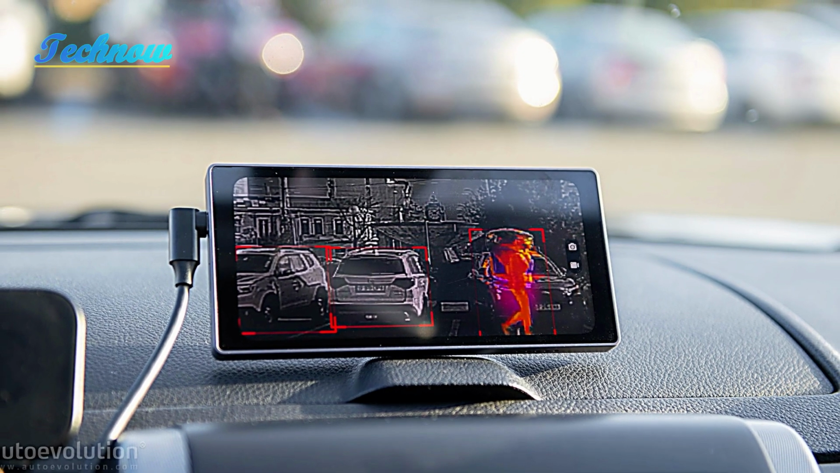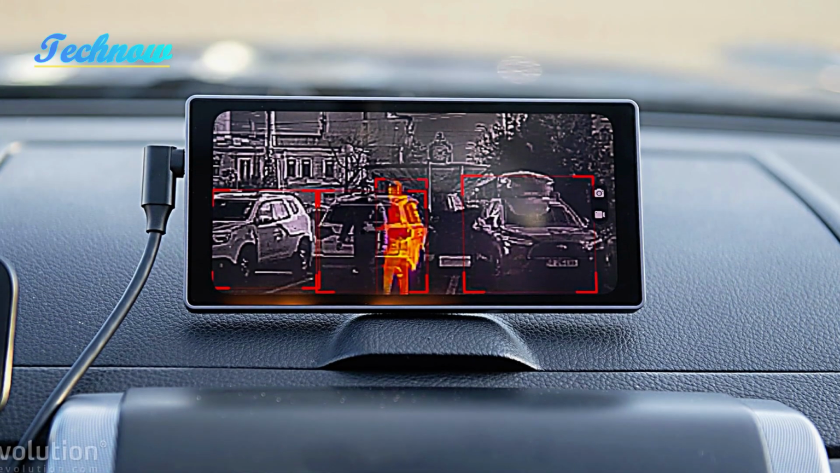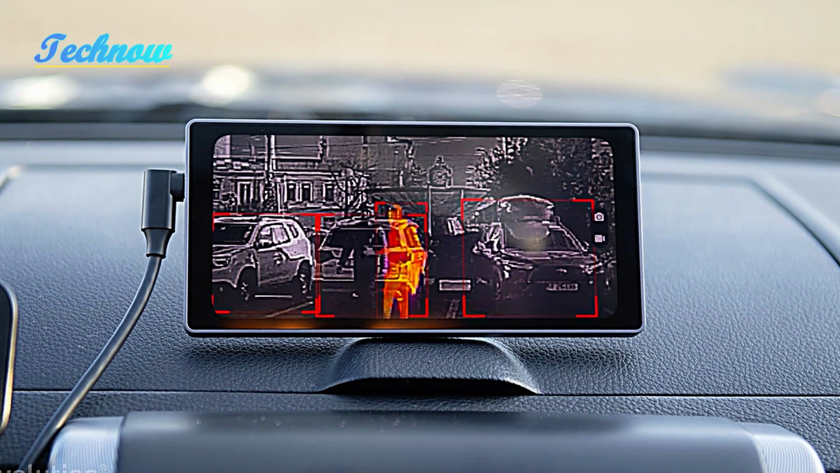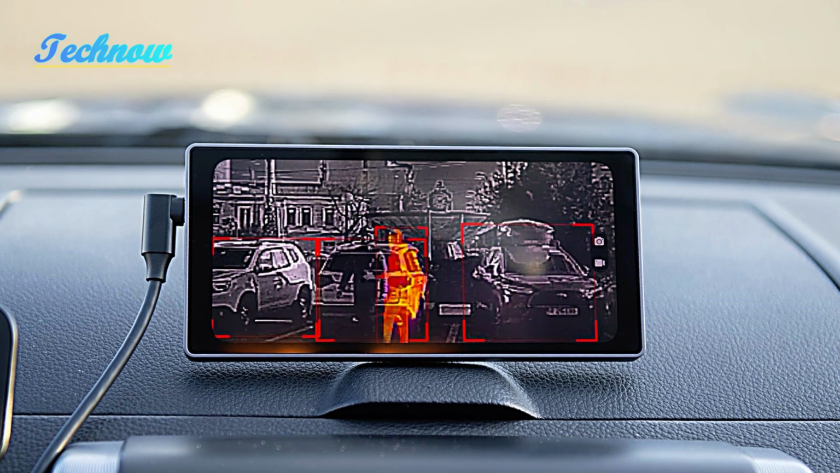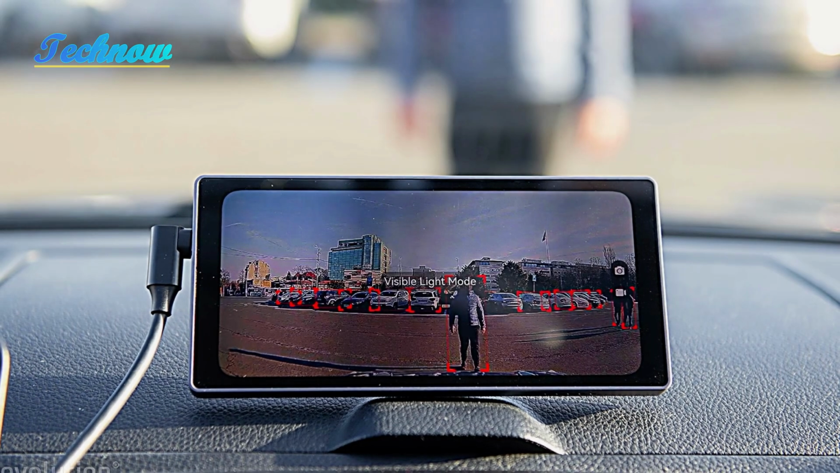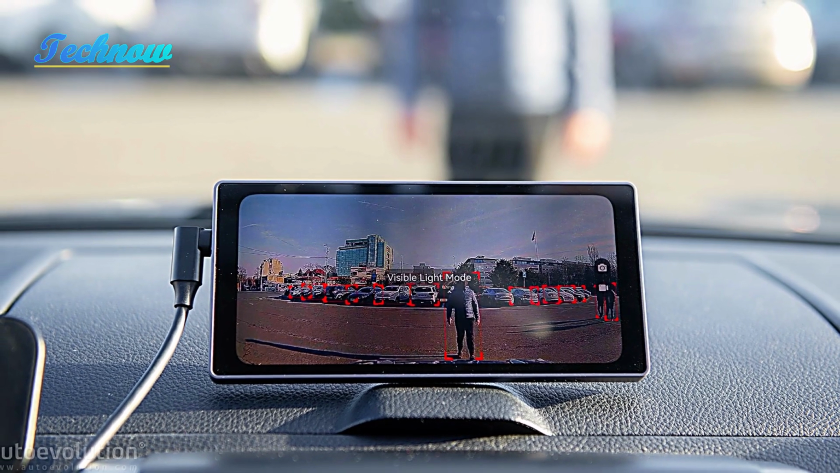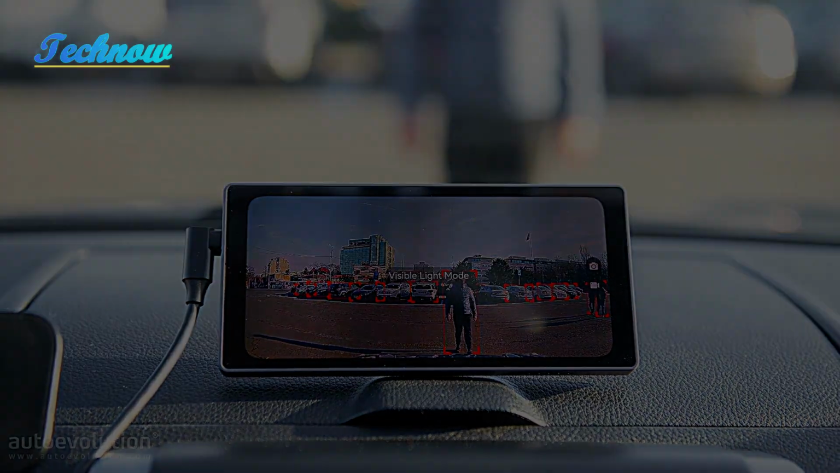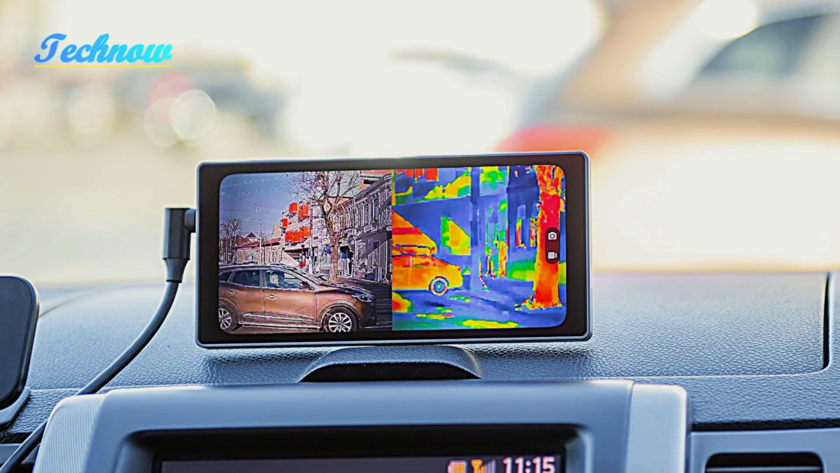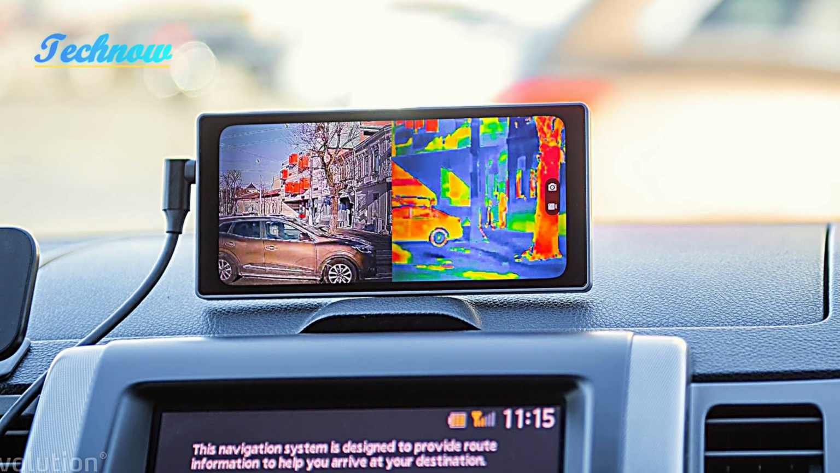Once installed, we were impressed by how well the camera worked, particularly in low-light conditions. The NV300 Max can pick up objects and sources that are barely visible to the naked eye, giving you a true advantage on dark, country roads. Its Fusion display option merges thermal and visible light for a better view, and you get audible alerts when a heat source is detected. The downside?